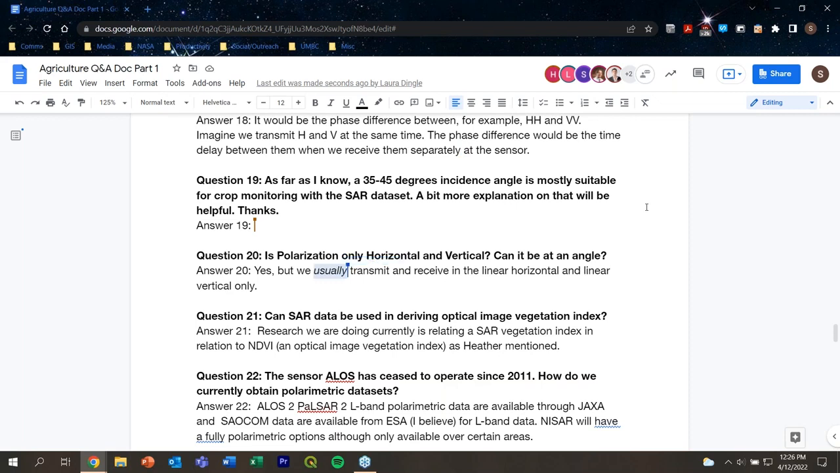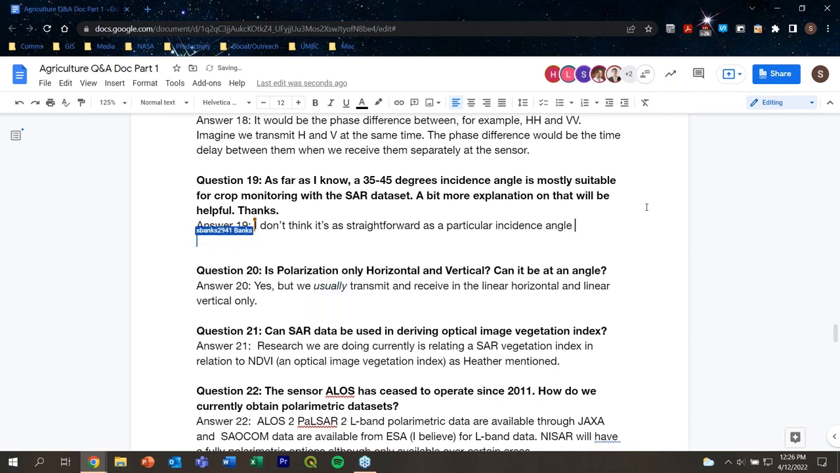Sean, it's Heather McNairn again. I'll try to answer this one. I don't think it's as straightforward as a particular incidence angle range. I always frame it this way: we have to think about the frequency of the radar as well, whether it's X-band, C-band, or L-band. And we have to think about the growth stage. So are we talking about early in the cropping season, or maybe the crop is more advanced?